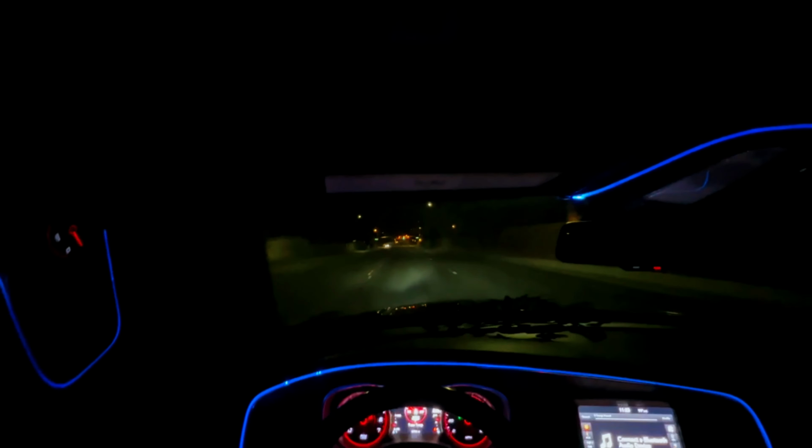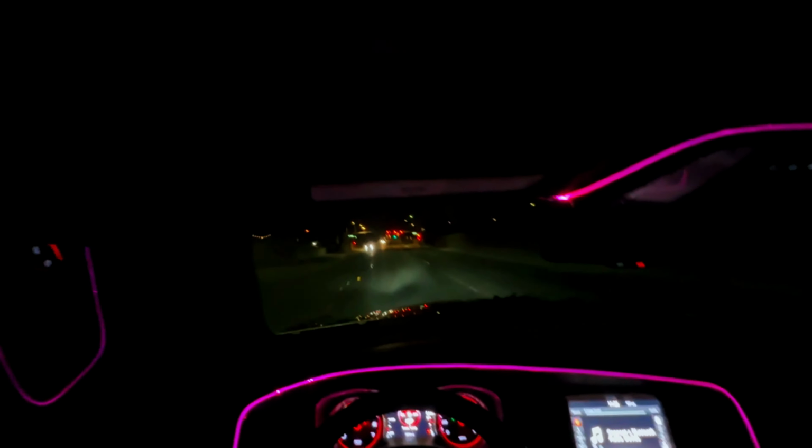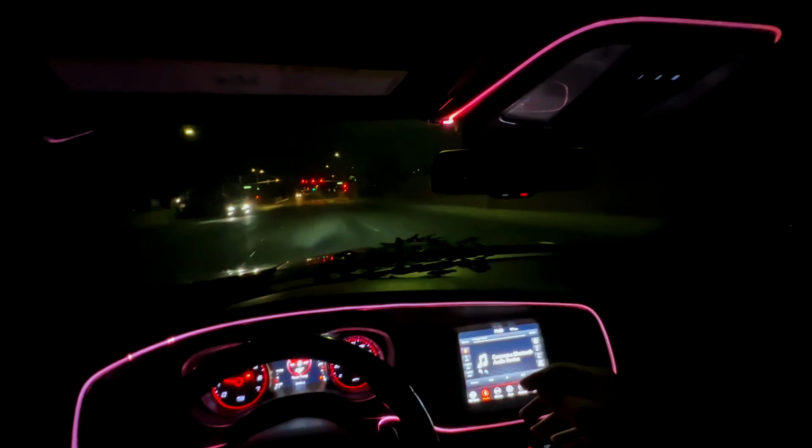Y'all ain't seen the lights yet. I hope y'all like them. I gotta sync them up still, but I gotta wait for that piece to come in so I can sync both of these up, because one's here and then the other one's in the middle console. I routed it to the middle console, so it looks kind of weird.